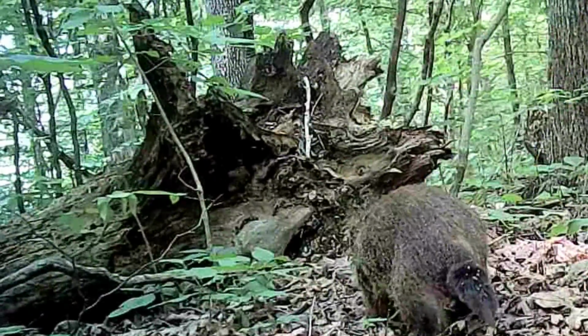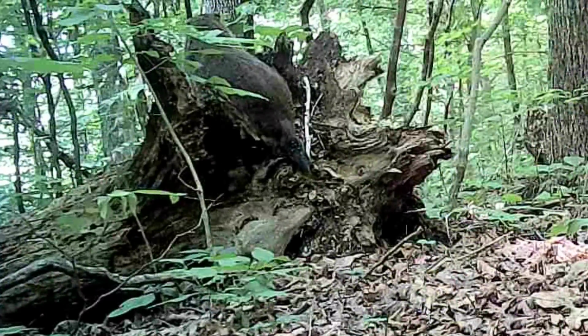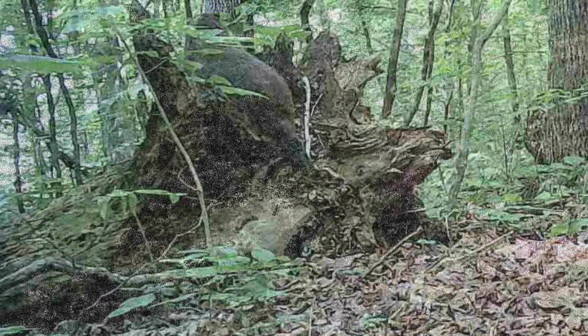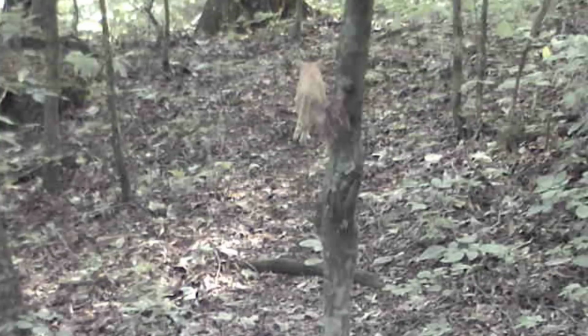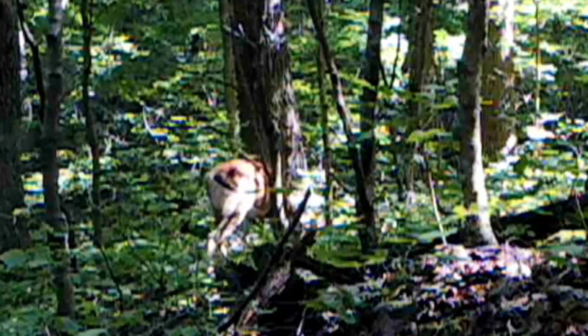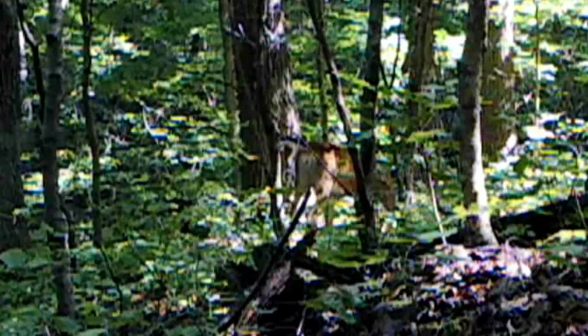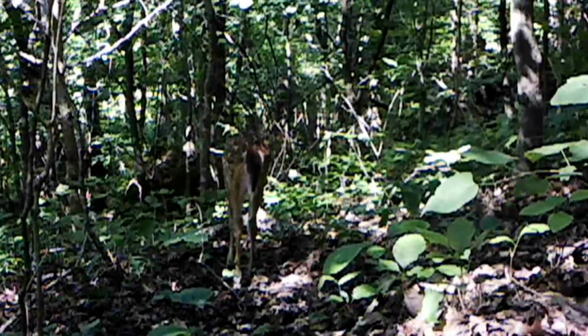And there's old Dirty Dan out in the woods. I'm glad he's up moving around. And there's old Yeller making his round. I don't know where he's headed. The old deer out in these deep woods, they just browse all day long. All these sprouts, saplings. And the little ponds are right behind them.